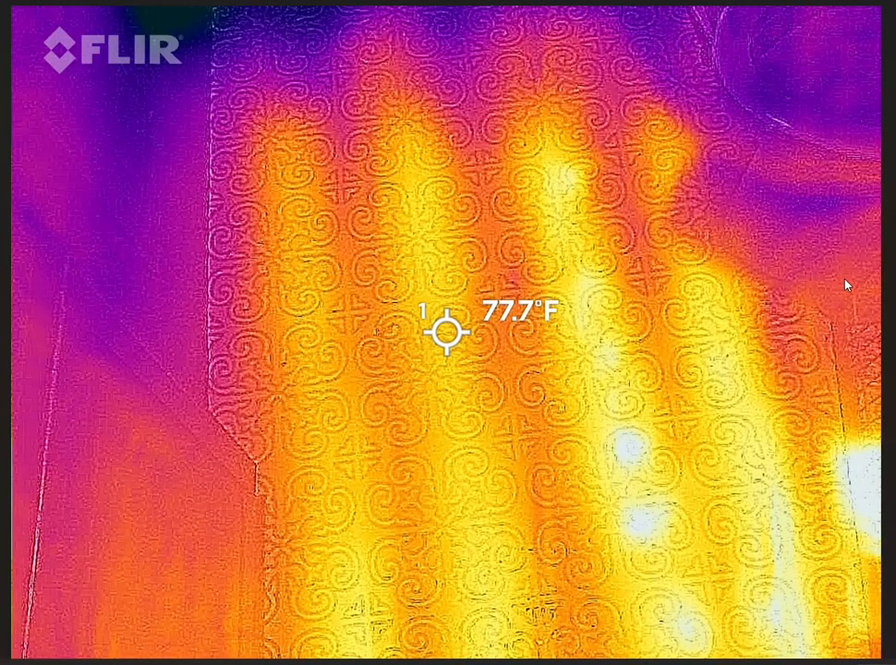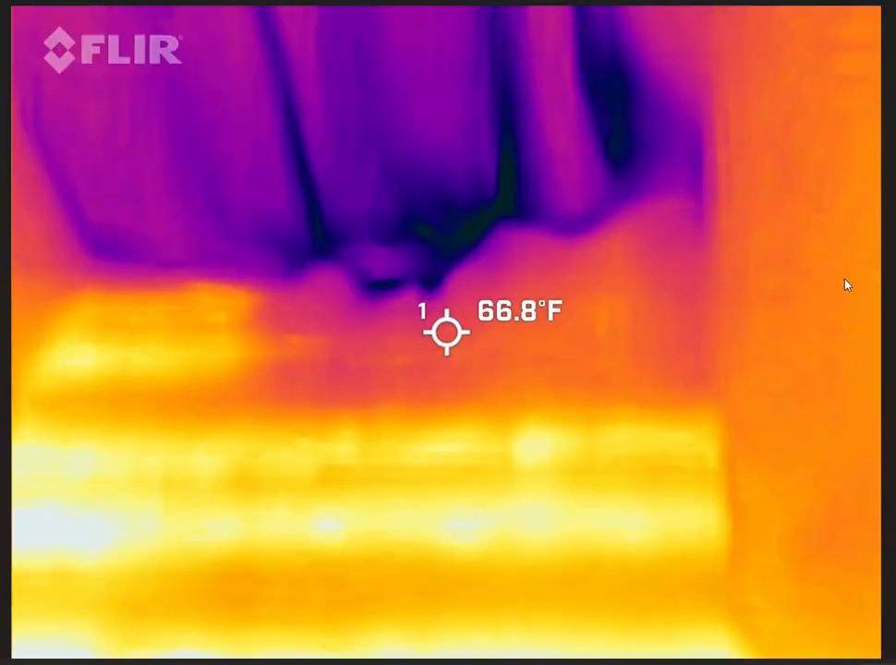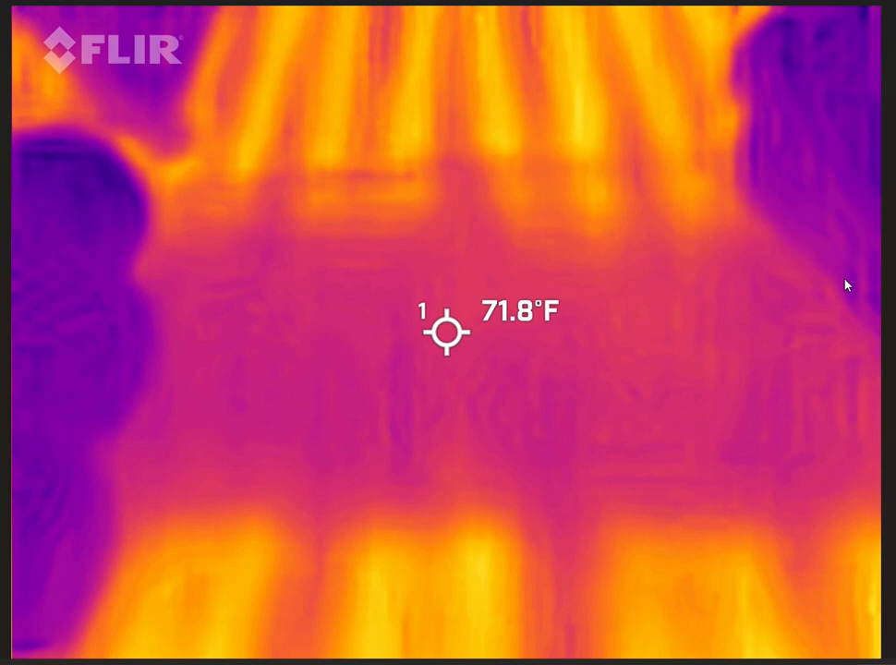This one is the bathroom. It's an overshoot of 77. Also overshoot. This is with the curtain closed by that cold door from the curtain video that you guys saw a few weeks ago. This is the gap.